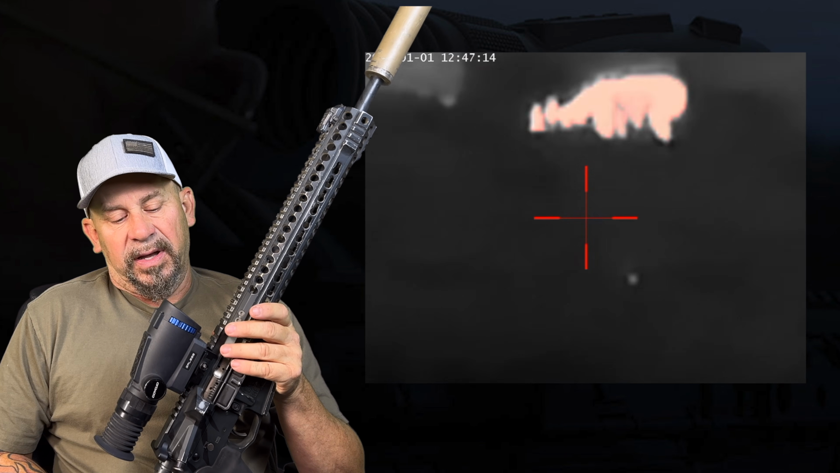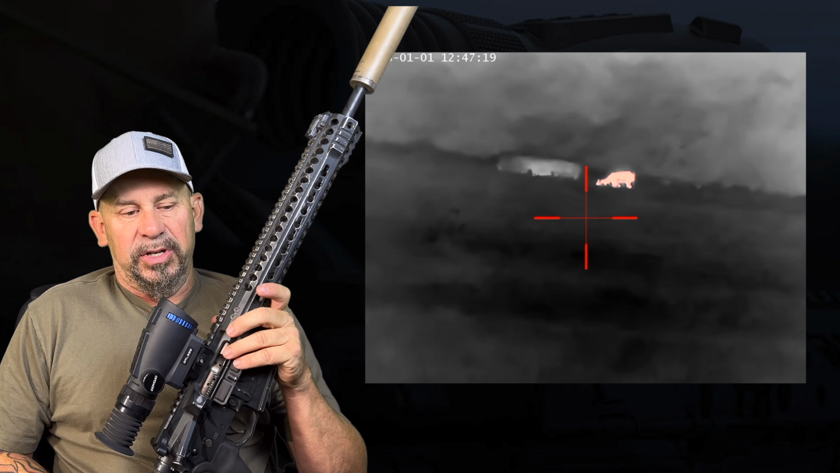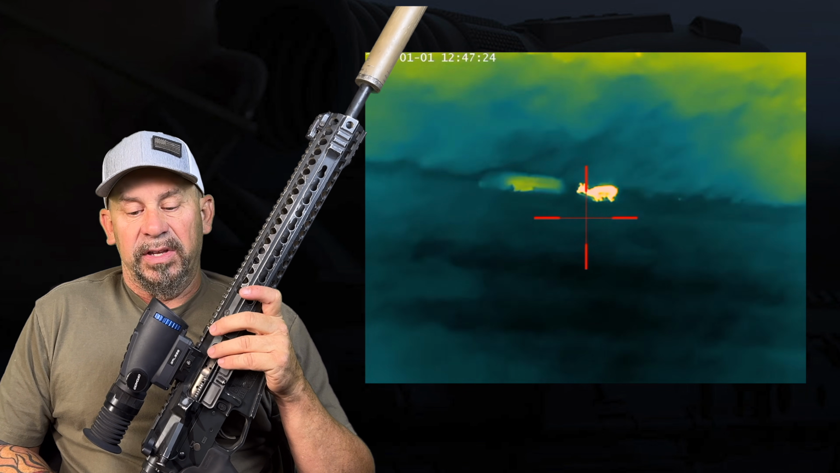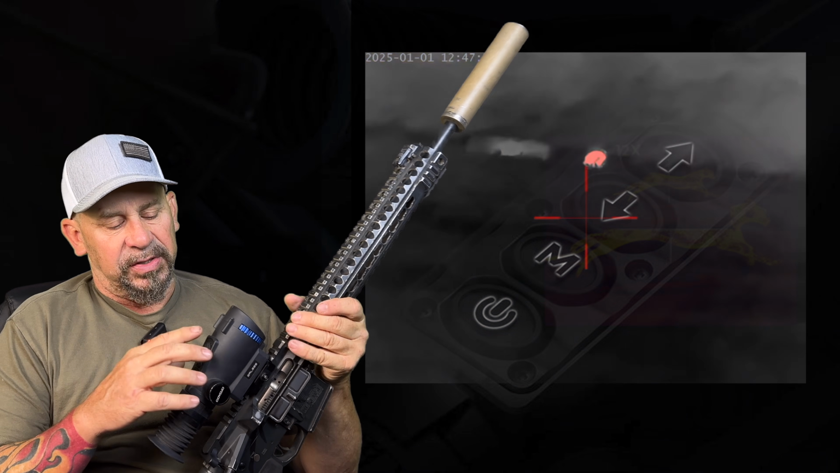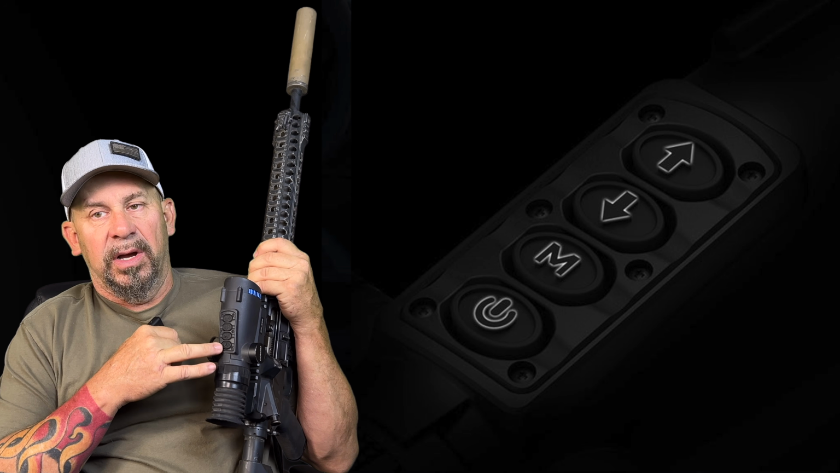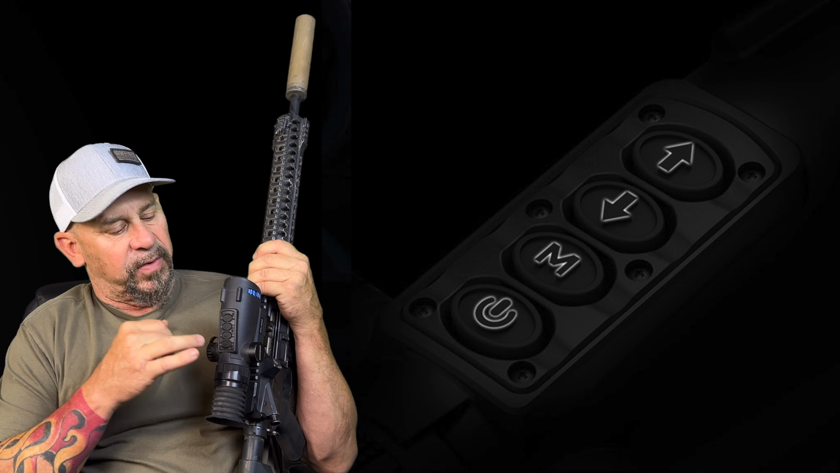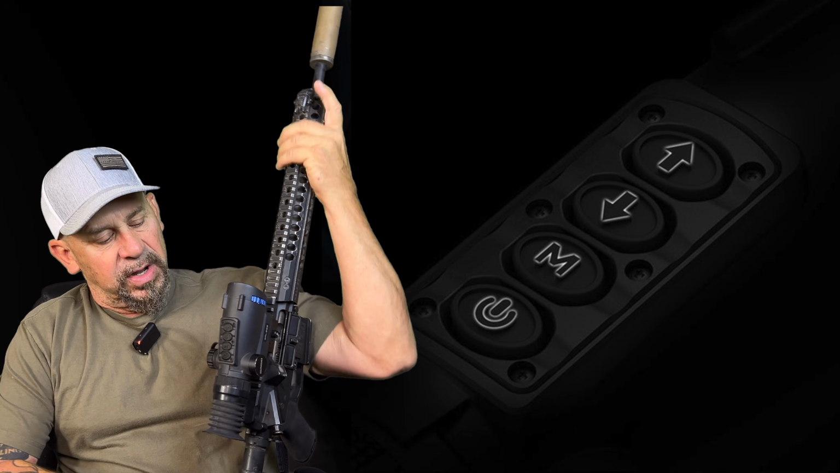It does have your compass and your gyroscope like a lot of the scopes do. It has picture-in-picture. The one-shot zero on it was very easy, so it's real easy to get this scope zeroed in and get it set. The operating system on this, it's got a 4-button configuration right here. So your back button here is your power button, or your picture or record button. Hold it to power it on, hold it to power it off, or just click it one time. It depends on if you've got it set on picture or video mode, but you just click it one time and you can start recording or take your picture.